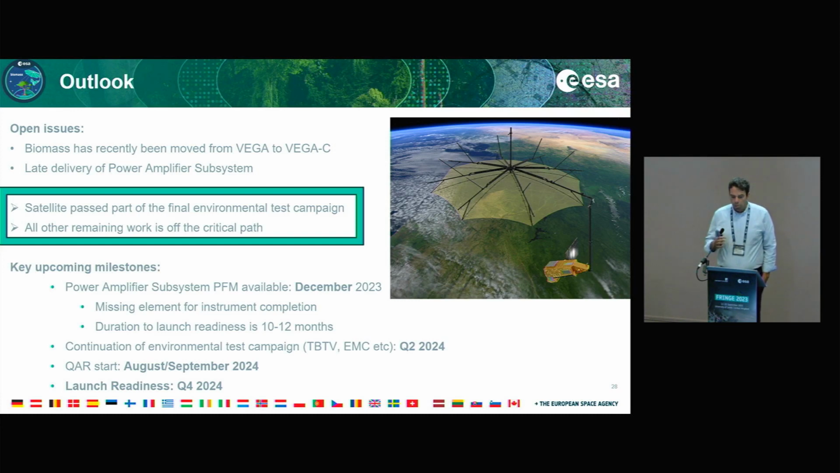The continuation of the environmental test campaign, so thermal vacuum, electromagnetic compatibility, etc., will start in Q2 2024. Then the qualification and acceptance review, basically the flight acceptance, will be in August, September next year, with launch readiness in Q4 2024.